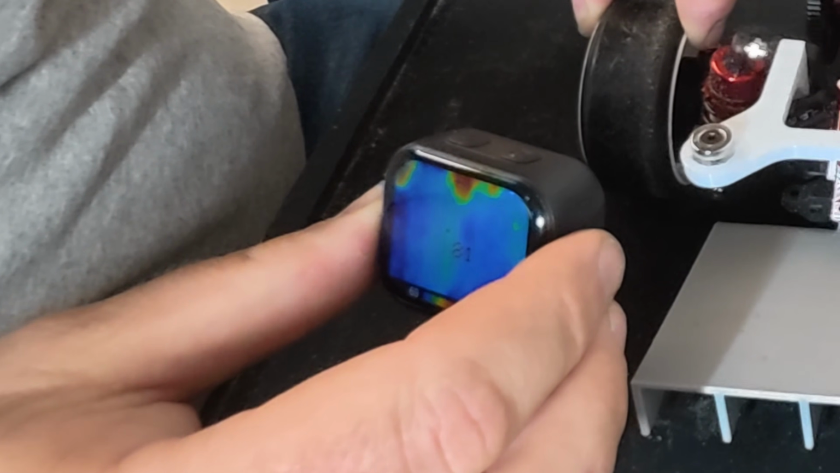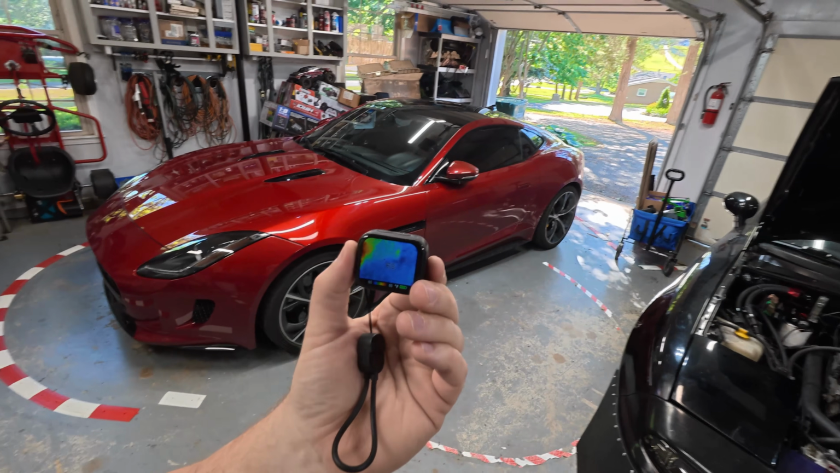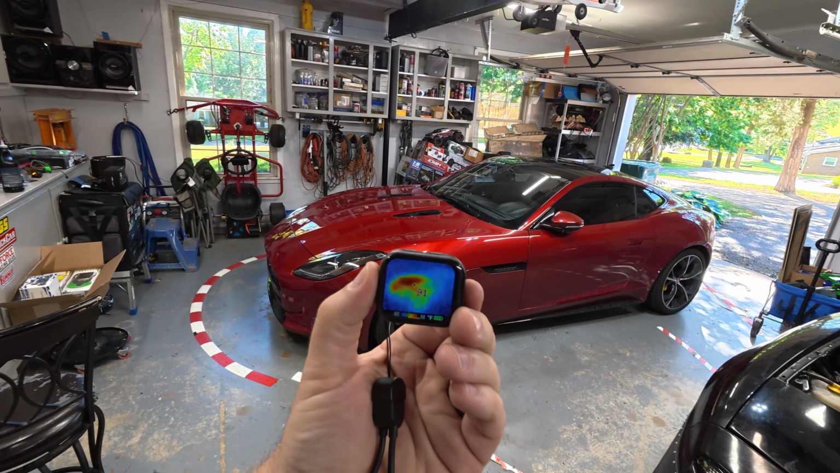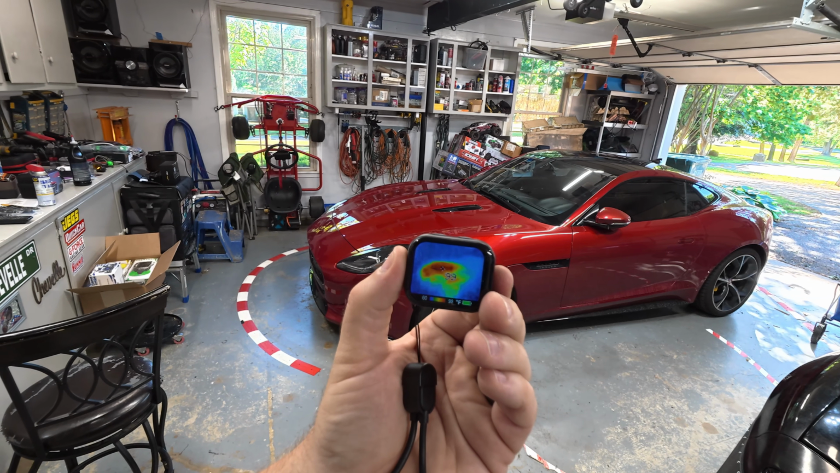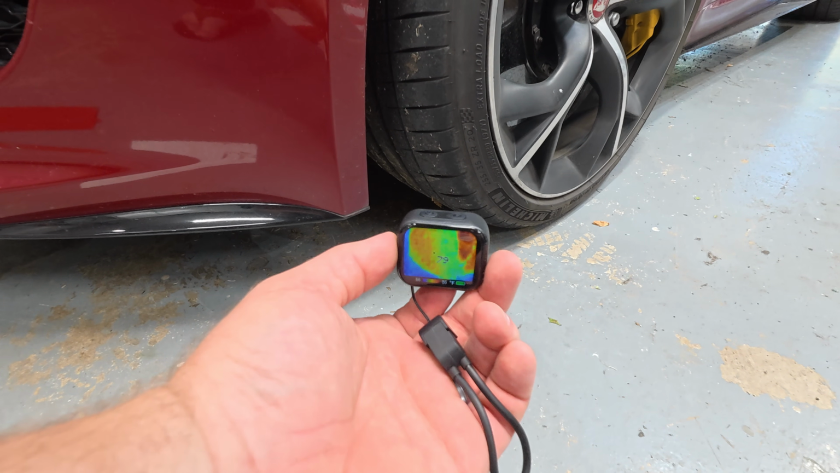That was pretty cool. And I actually just recently got done driving the Jag here behind me, and you can even see with it. You can see the big hot spot where the motor is, and coming through the hood is at 100 degrees. We can see the tires are currently about 80 degrees.